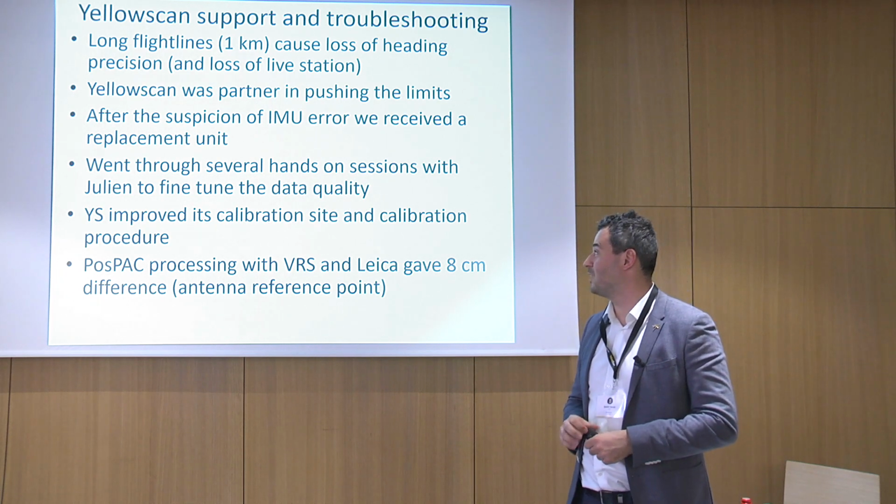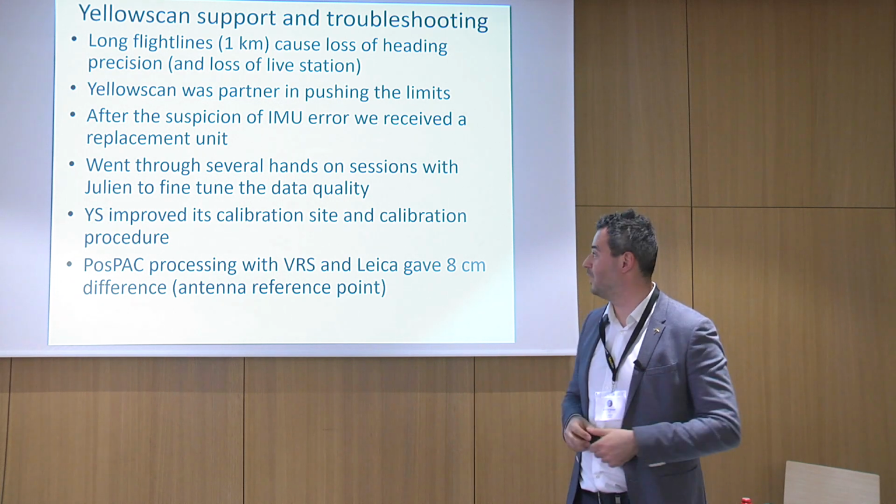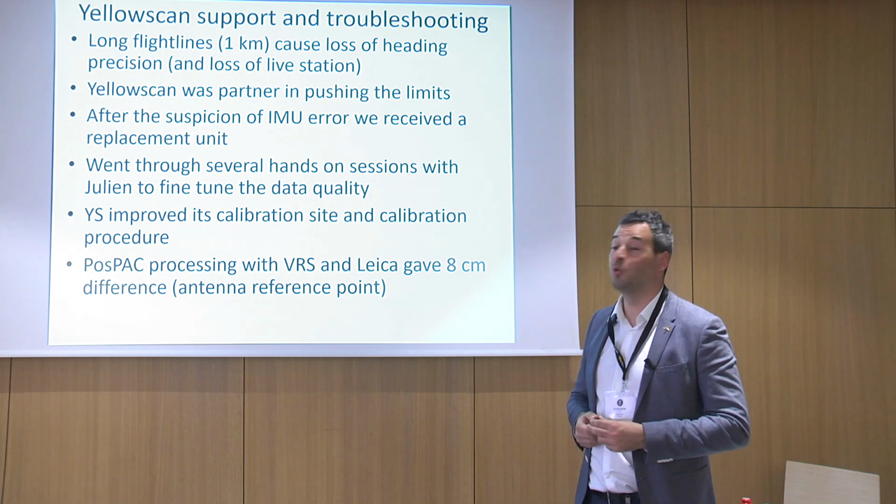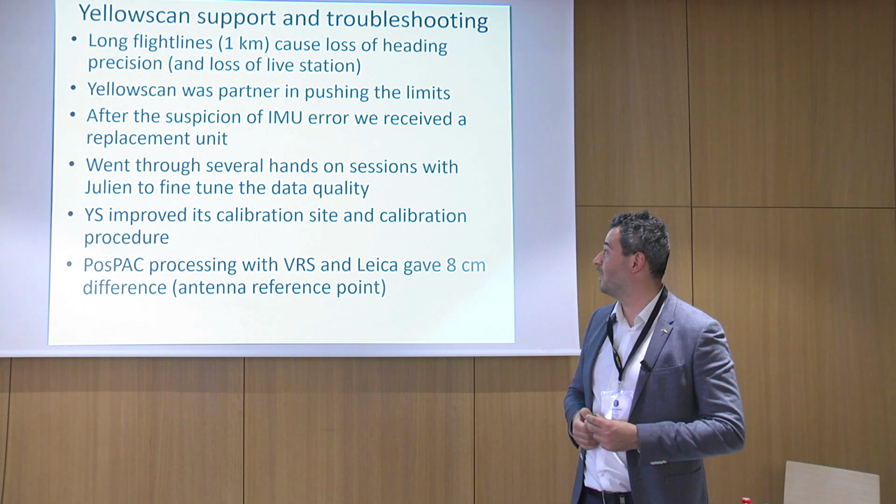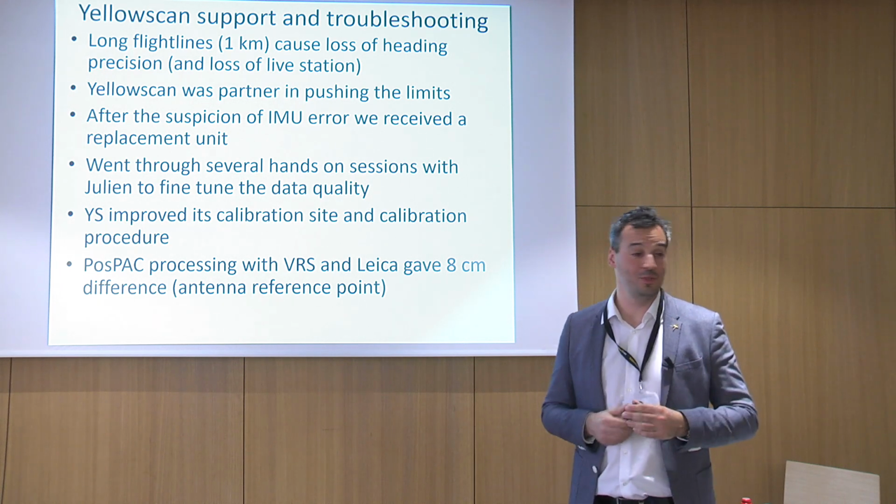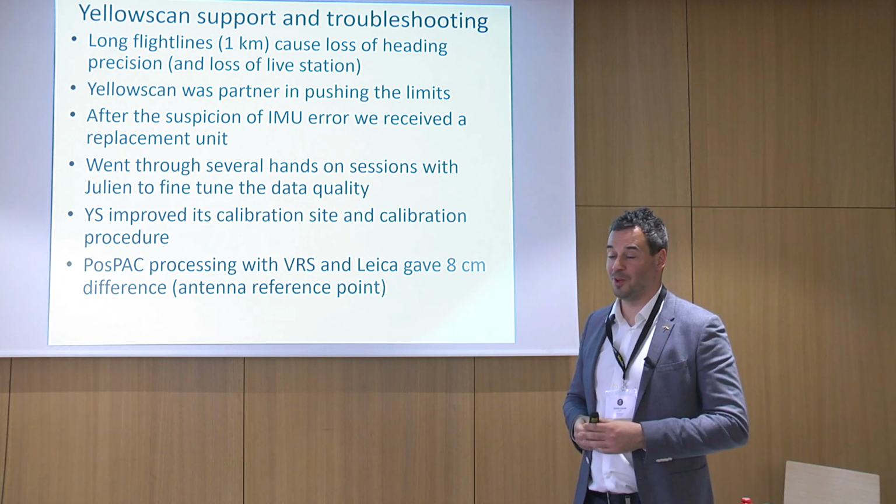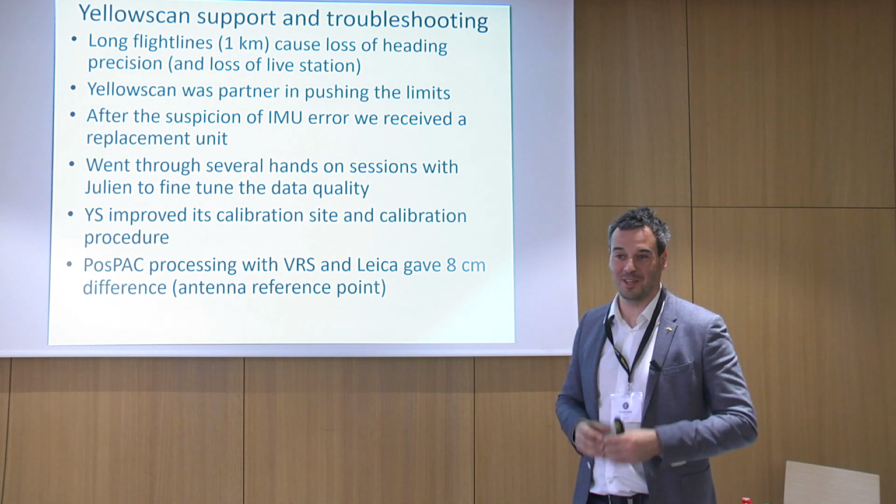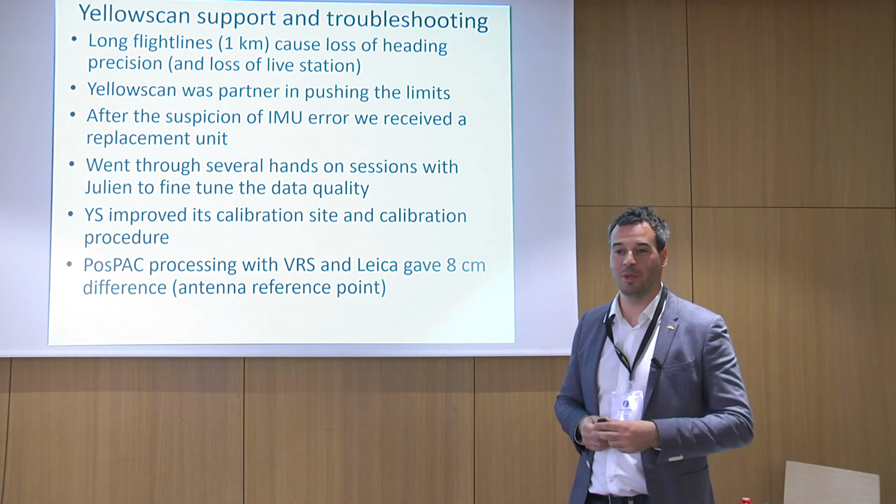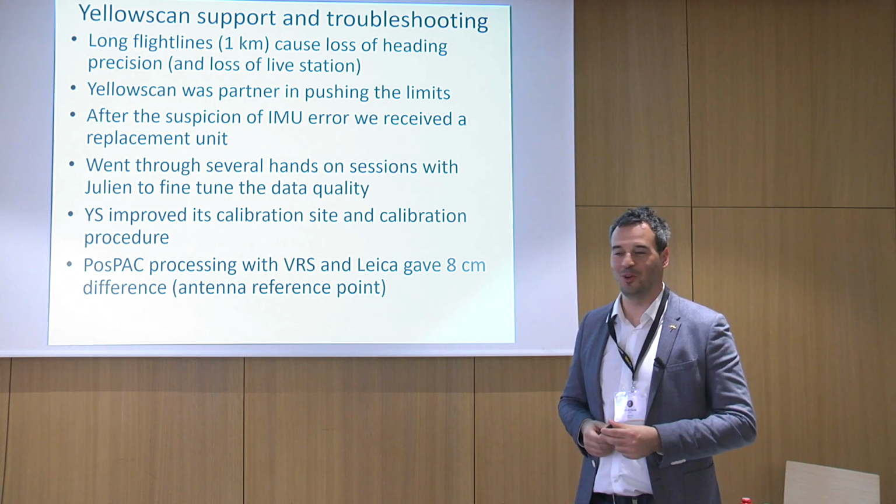We were also very happy that Yellowscan was a very good partner in helping and evolving with us. They started improving their own calibration process, and we also assessed the quality not only on our own, but also with Julian a few times. It was a troubleshooting session in a sense: we are in a big project, but not many people have done similar-scale projects before, so we have to learn on the fly and adjust.